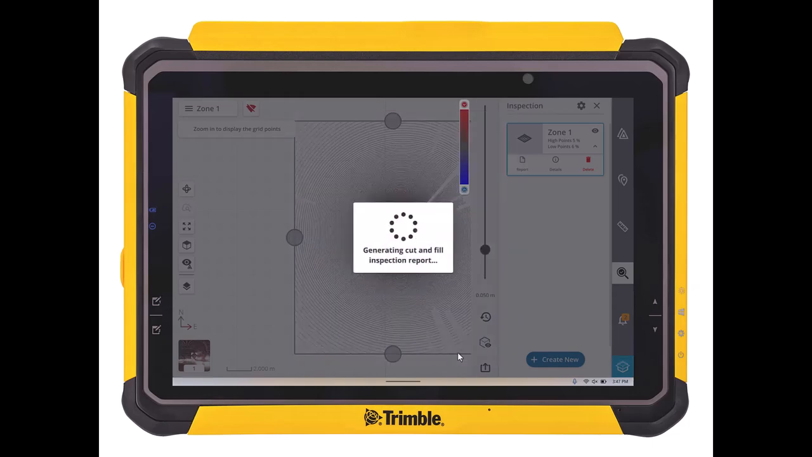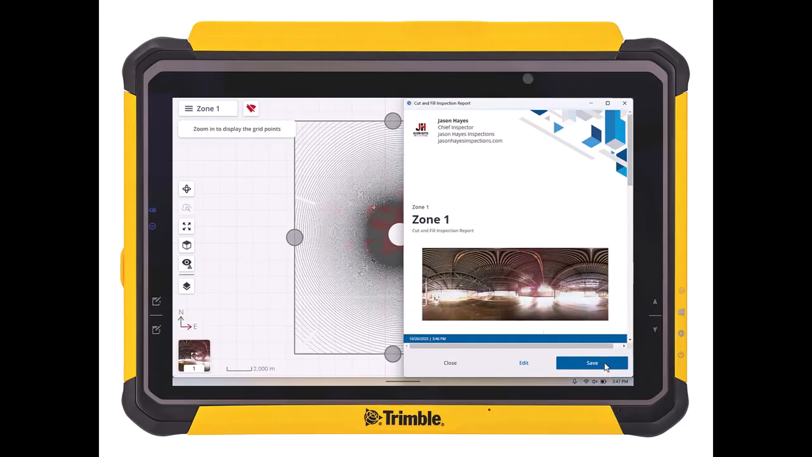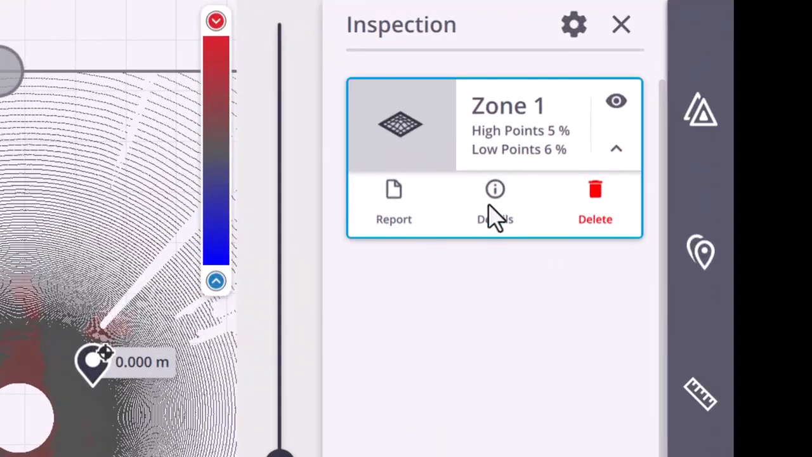So it very quickly goes in and just updates that report, and then it does a quick preview. So we can scroll through, see everything's there. We also see that we still have all of our updated information at the top, the company logo and information. We can just close that. It's already saved.